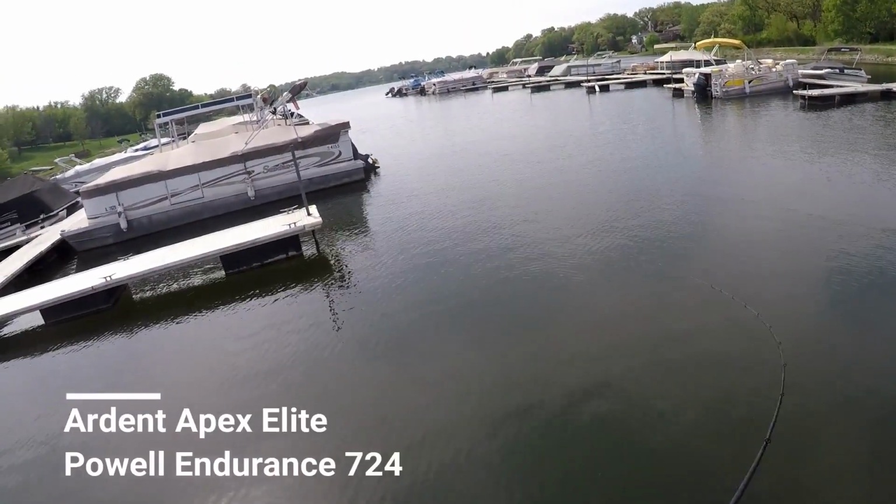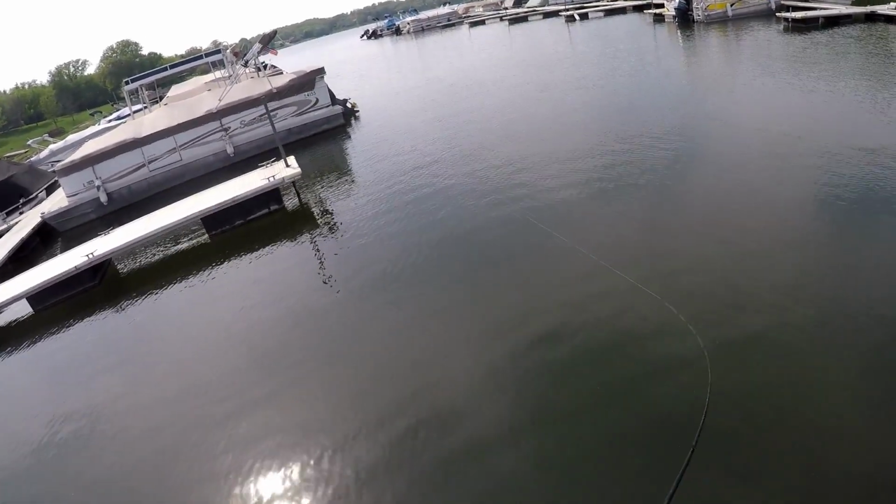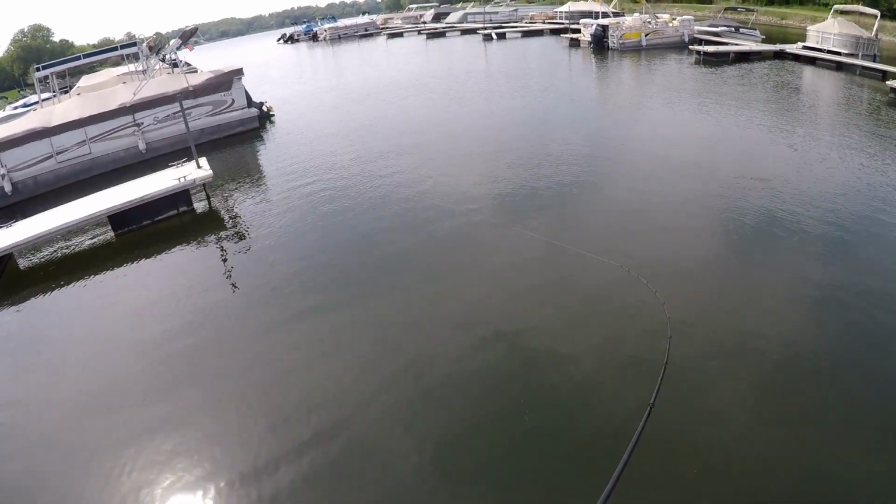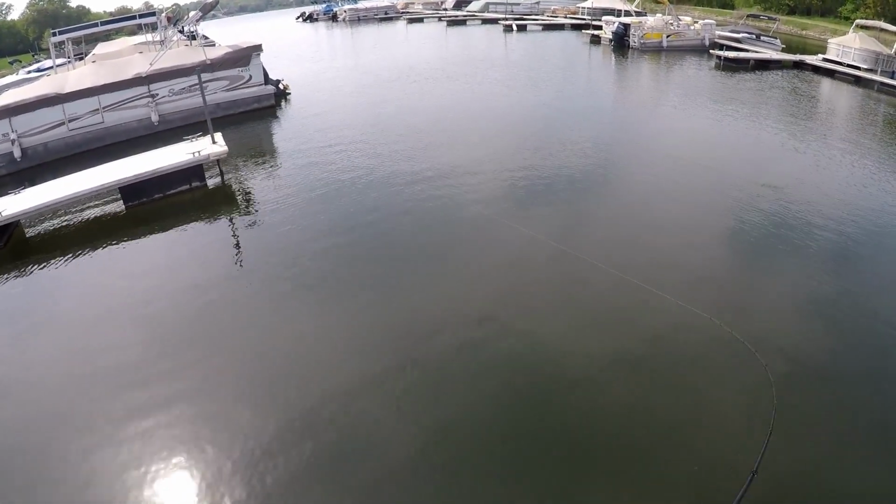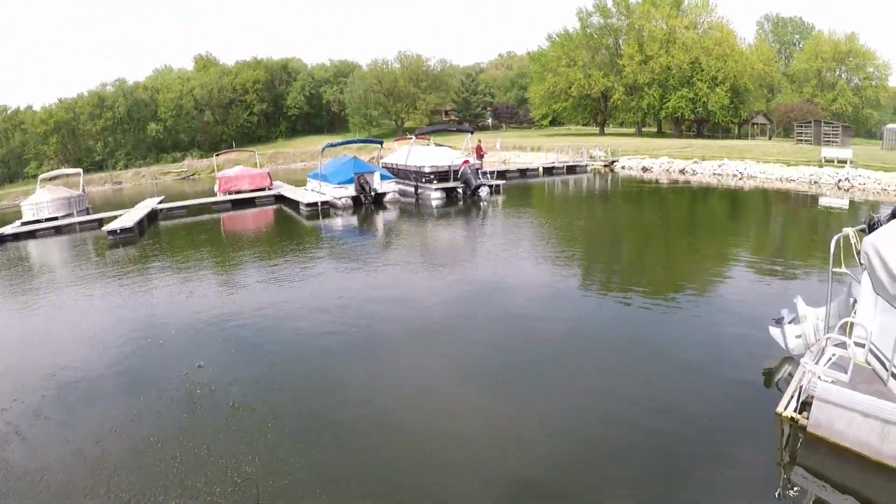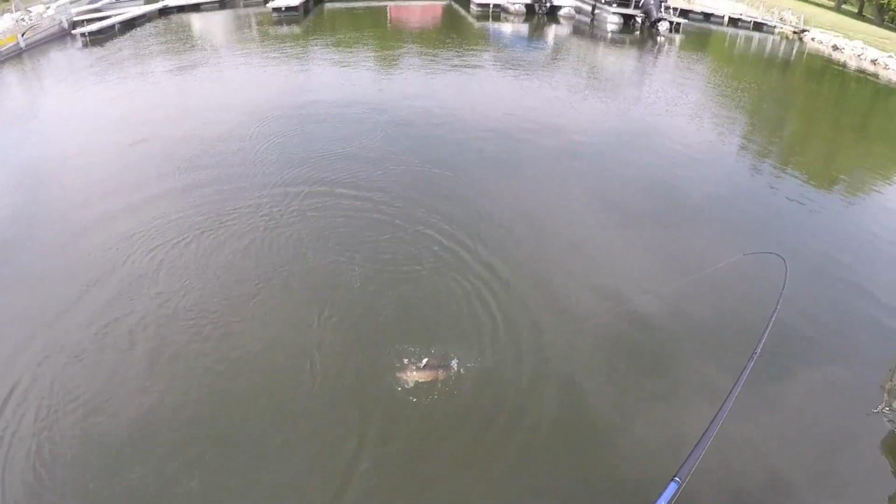I got another one on, guys. I don't know how big he is. Doesn't feel like he's even fighting. Wow. Big walleye. I don't eat them.